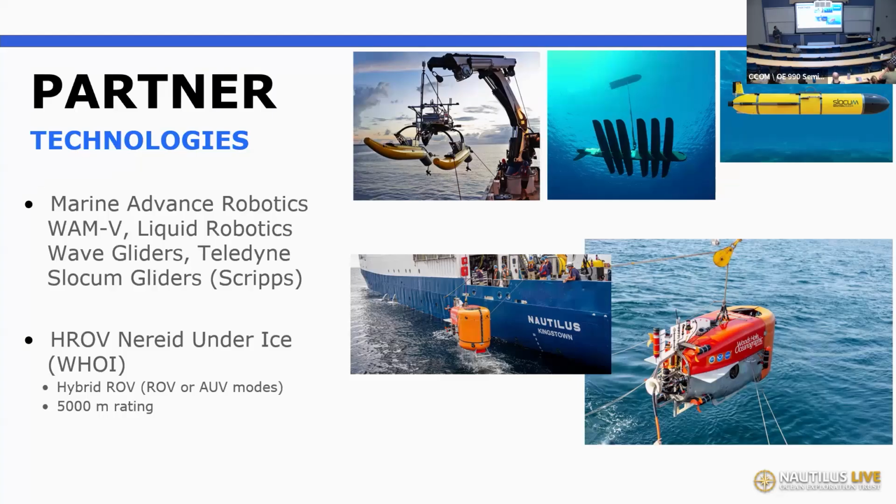We've also worked with Scripps. We've had out their WAM-V ASV shown up there in the top, which is kind of an interesting vehicle. It's meant to kind of absorb some of the wave motion with those two independently moving floats on either side. The Liquid Robotics Wave Glider and the Slocum gliders, they all brought that out last year and did a really interesting study deploying all those assets to understanding sort of current regimes moving around the islands of Palau.